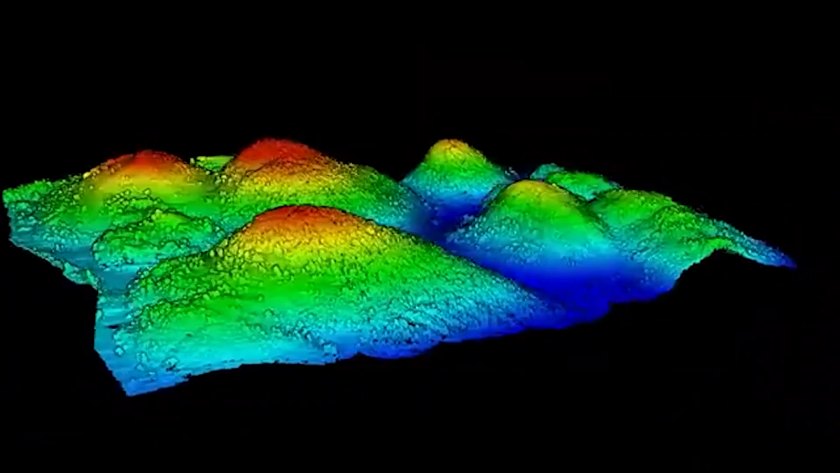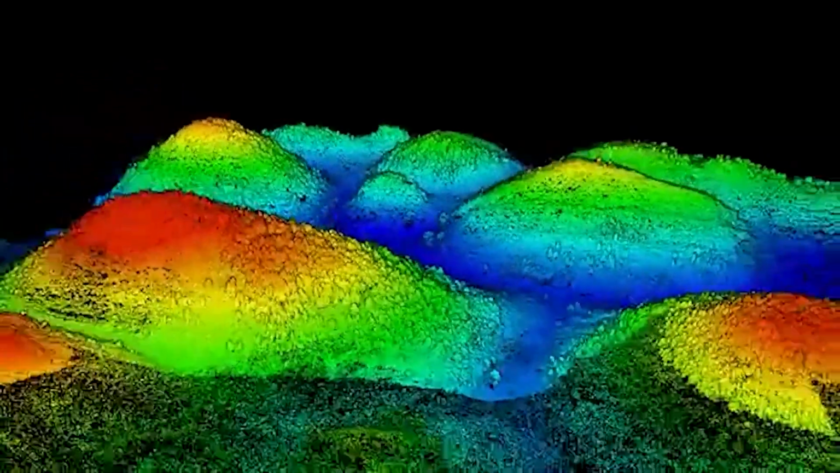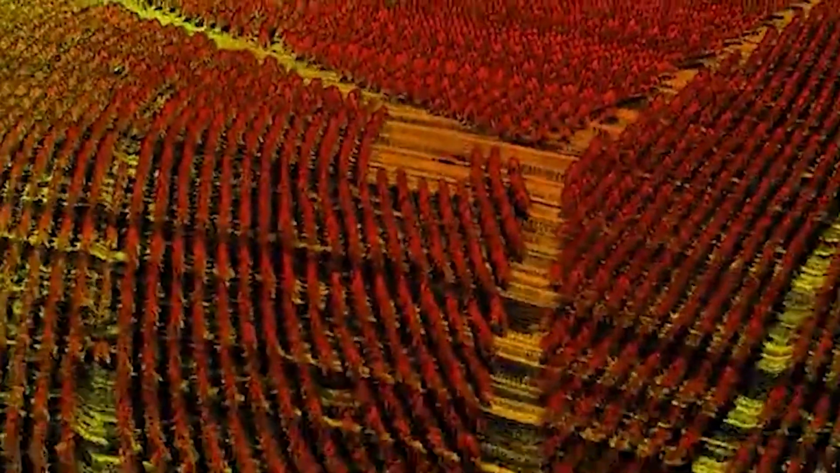Another way that this RIEGL sensor is really well applied is in topographic survey, as well as in the survey of agricultural plantations or croplands, where you're trying to measure the height of crops and individual trees with a very high level of accuracy and confidence.